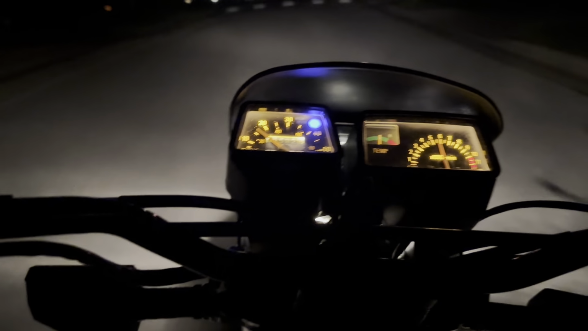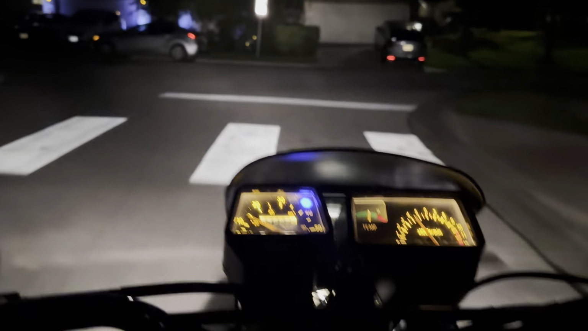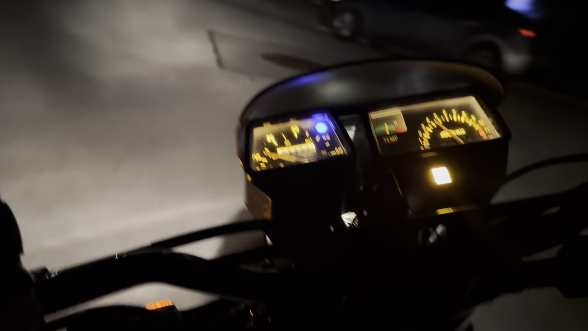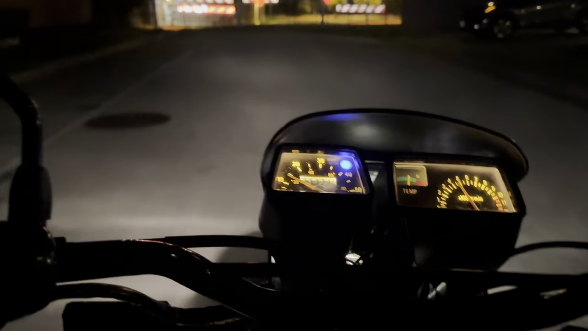So just kind of zooming around. School over here is where my kids used to go. Let's downshift here first.